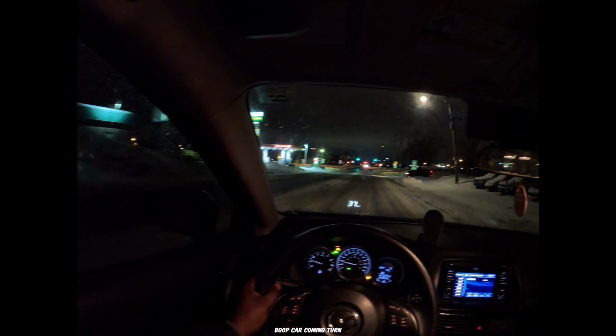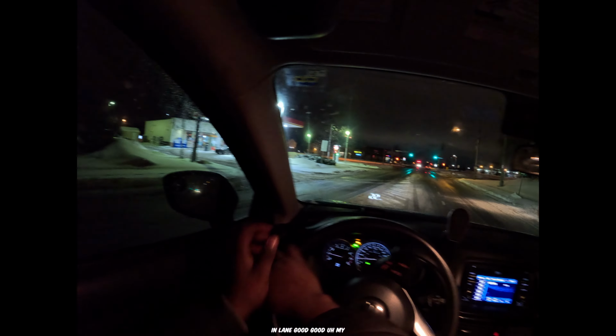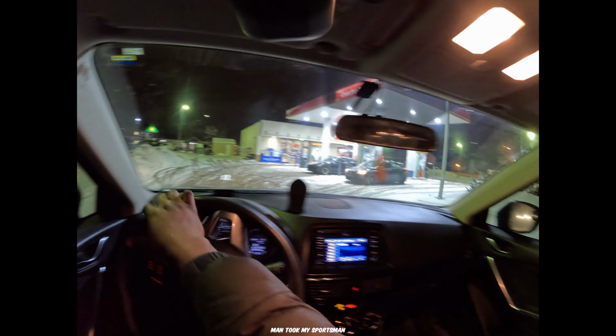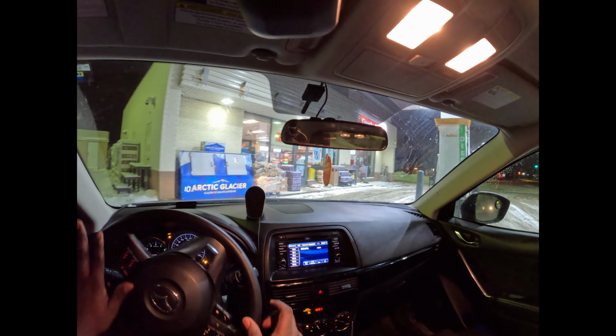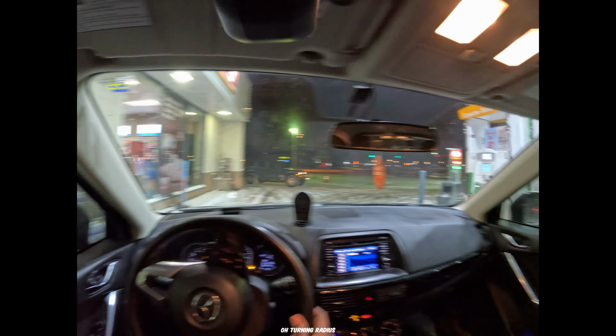Car coming. To the turning lane. Good. My man took my spot, man. Okay, I'm gonna have to do a go around because the gas tank is on the driver's side. Oh, mama.